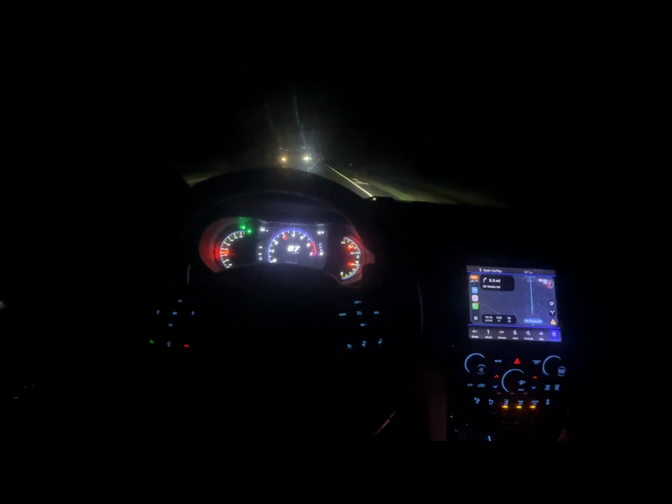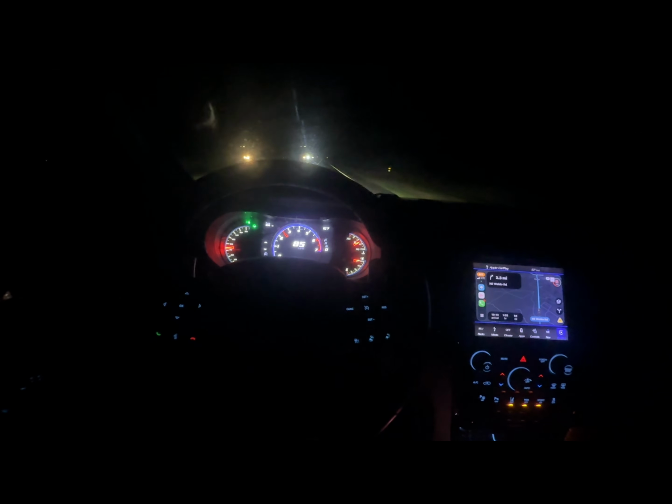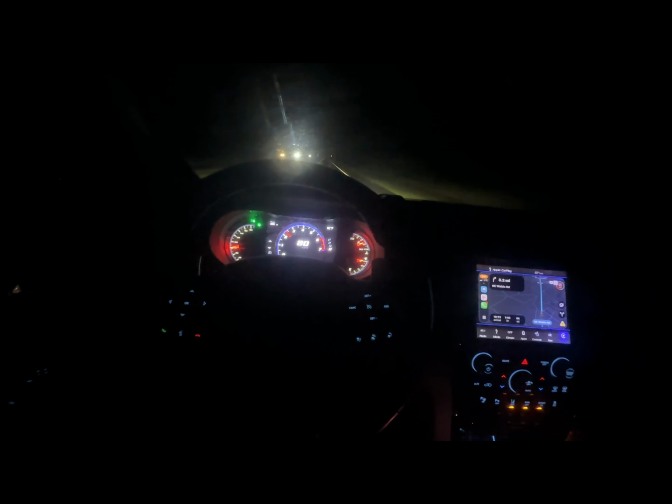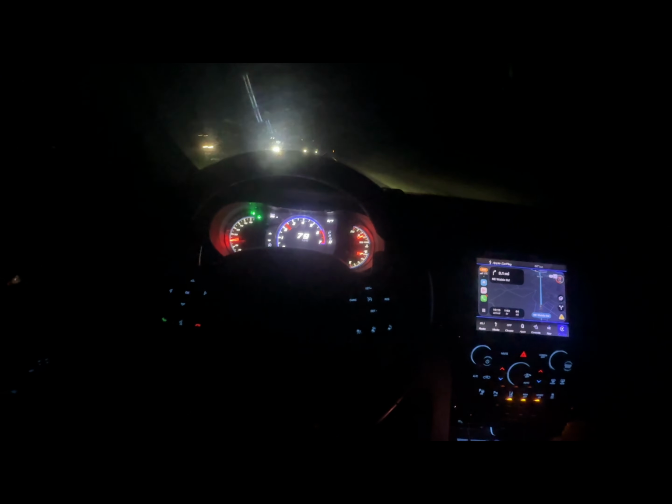I don't know if y'all can hear the engine, or the wind, because I got my windows rolled down to get some air, but I might roll my truck up so y'all can hear it.